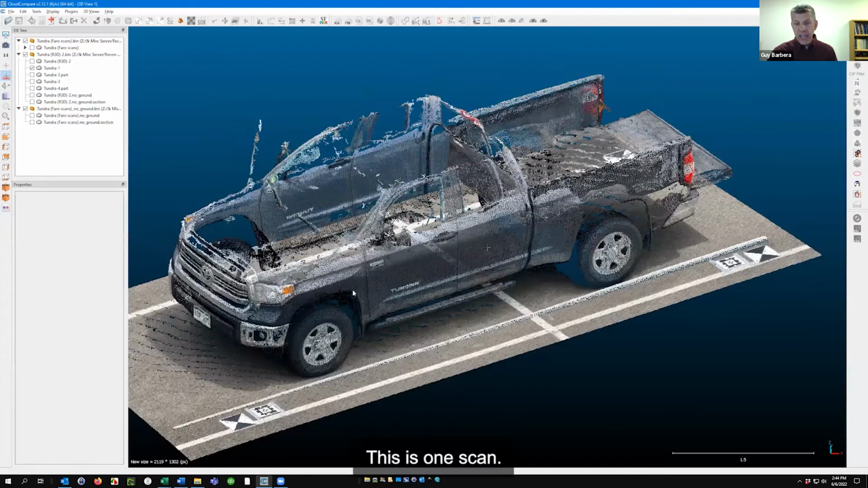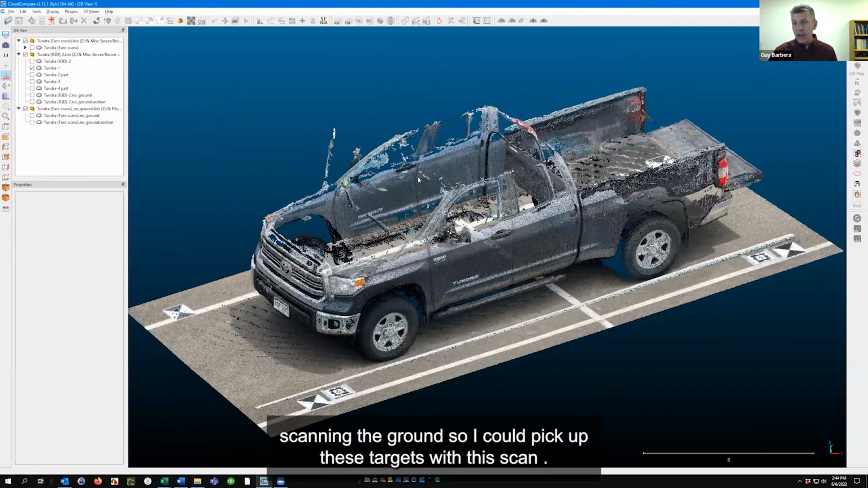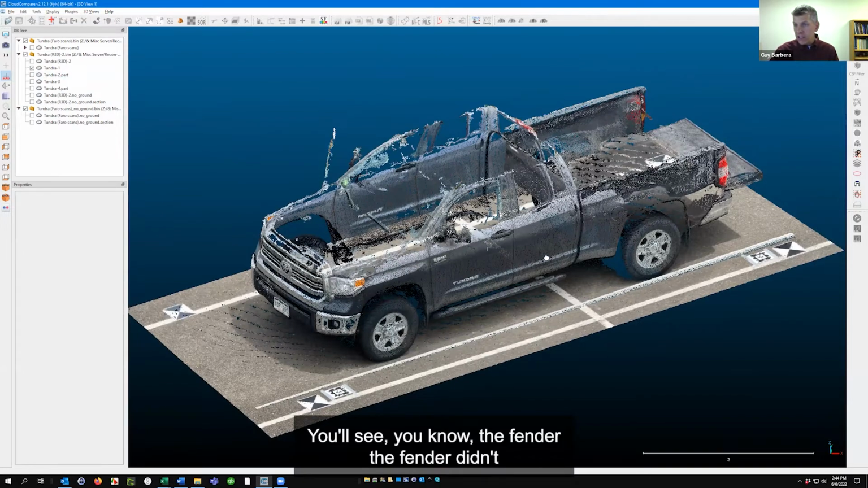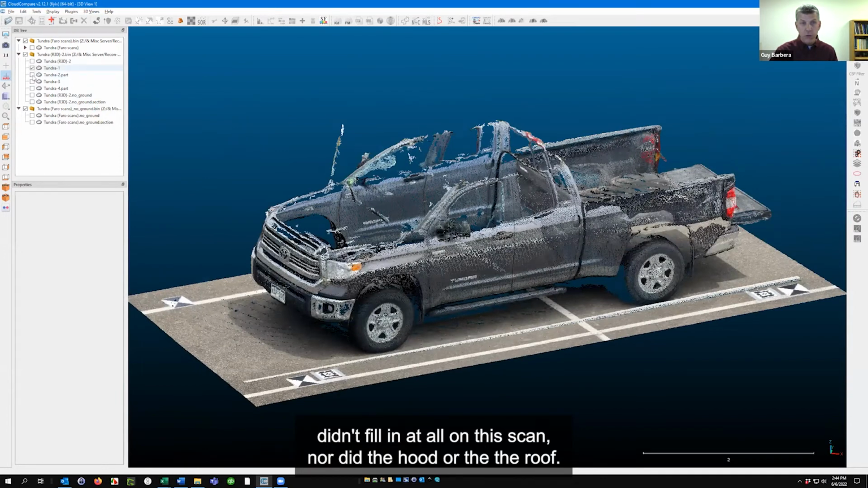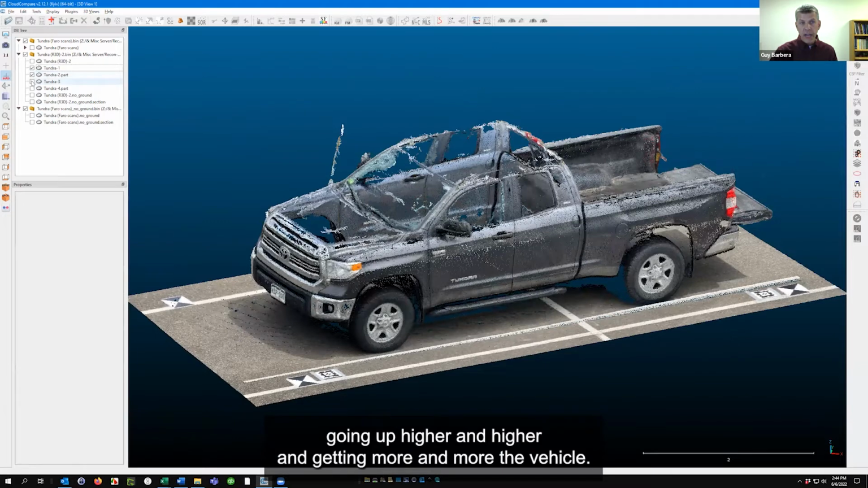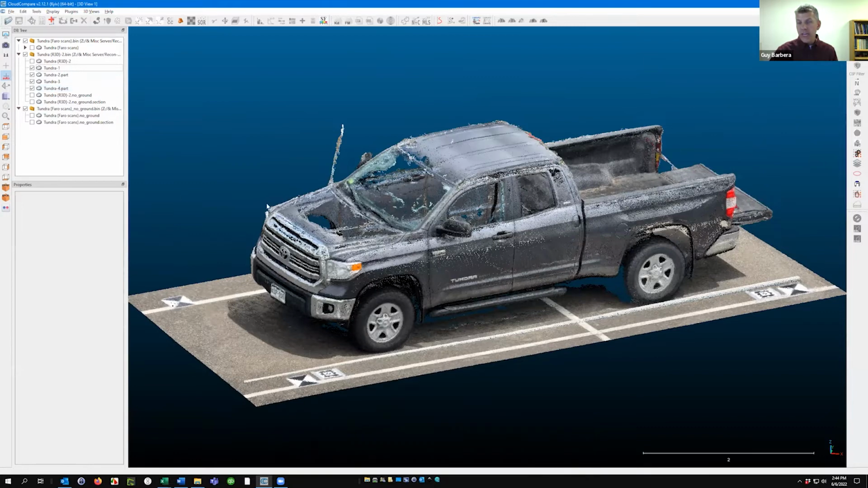This is one scan. This was kind of my base scan because I spent a lot of time scanning the ground so I could pick up these targets with this scan. And then I just kept going successively higher. You'll see, the fender didn't fill in at all on this scan, nor did the hood or the roof. And I just kept filling in with more scans, going up higher and higher, and getting more and more of the vehicle. And then finally was able to pick up the roof.